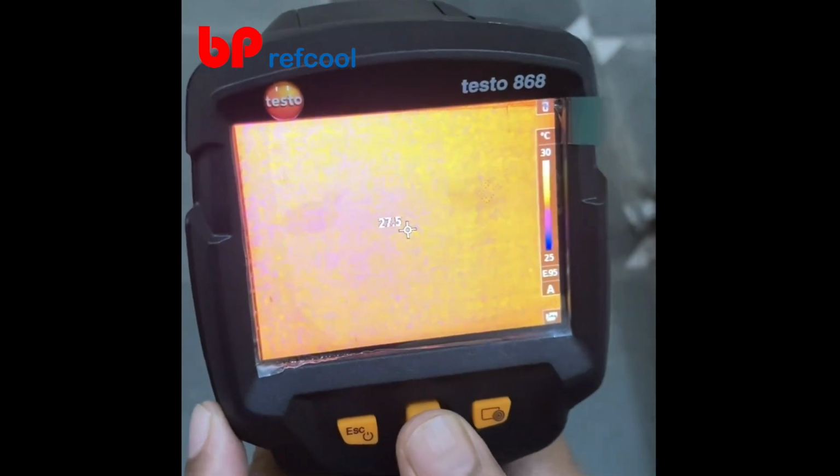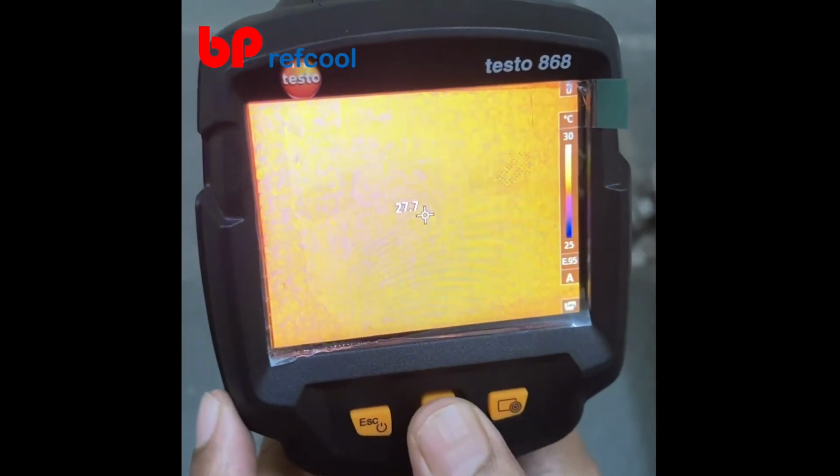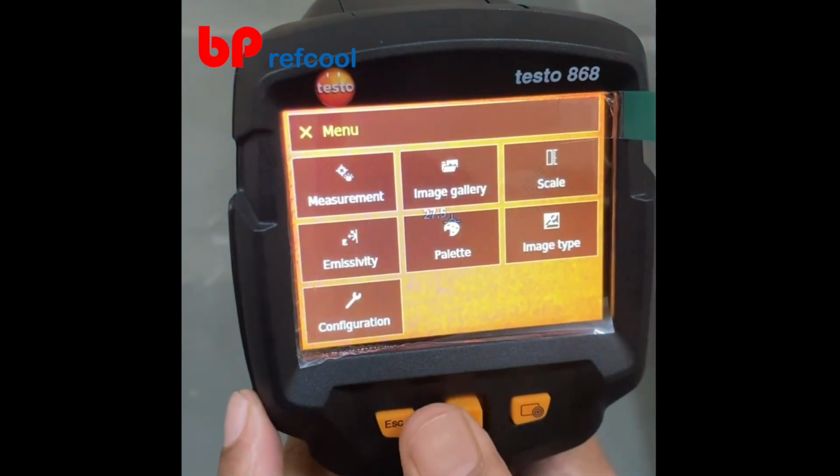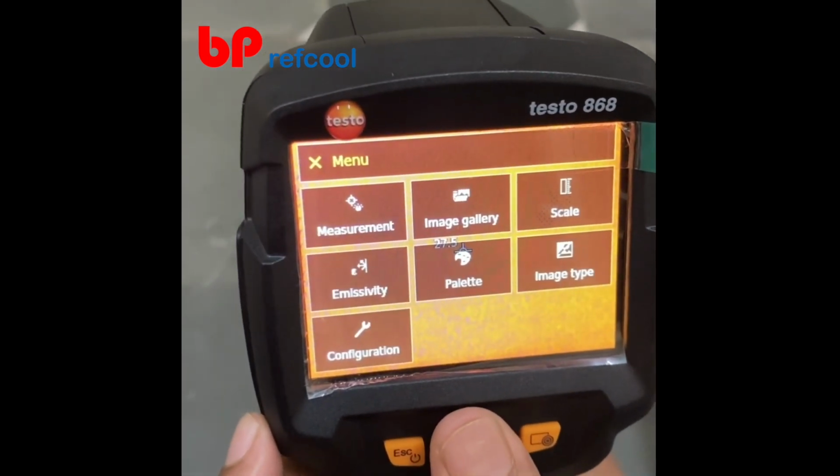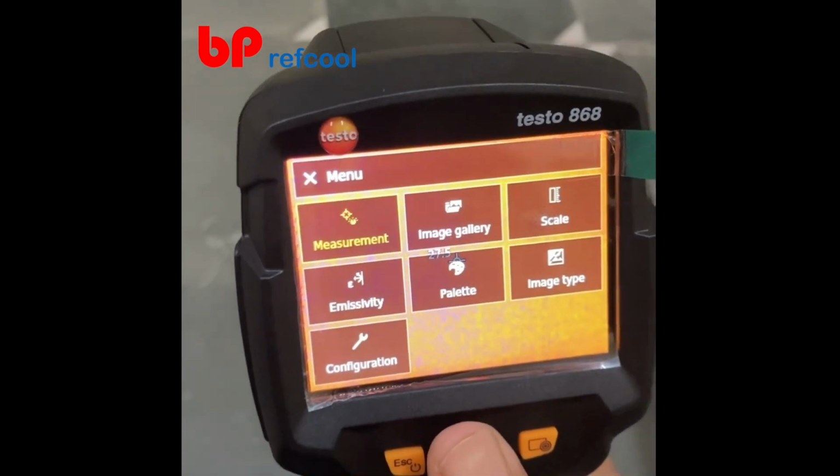For the main menu of the device, you press the center OK button. So you are into the main menu. Now here you have 7 settings. Let us look at the measurement first.